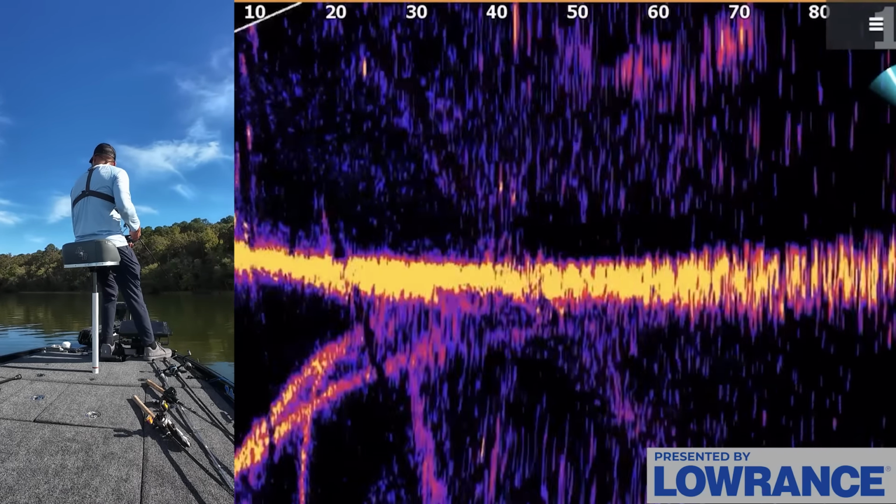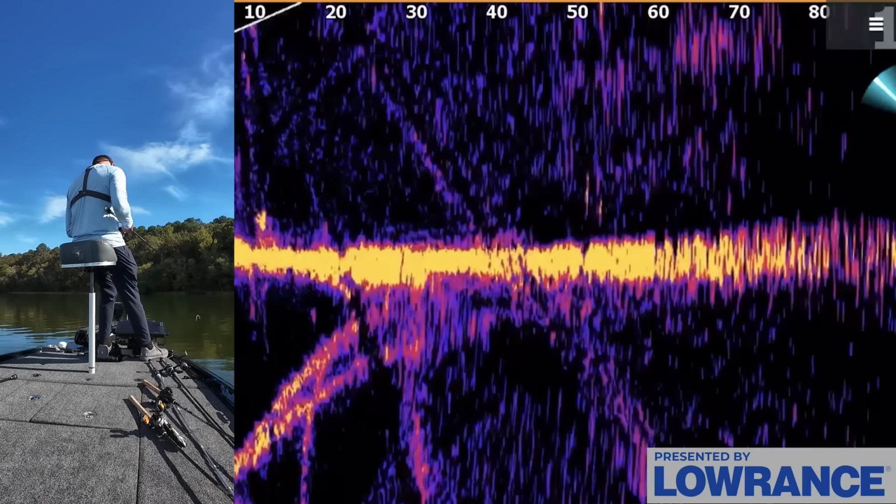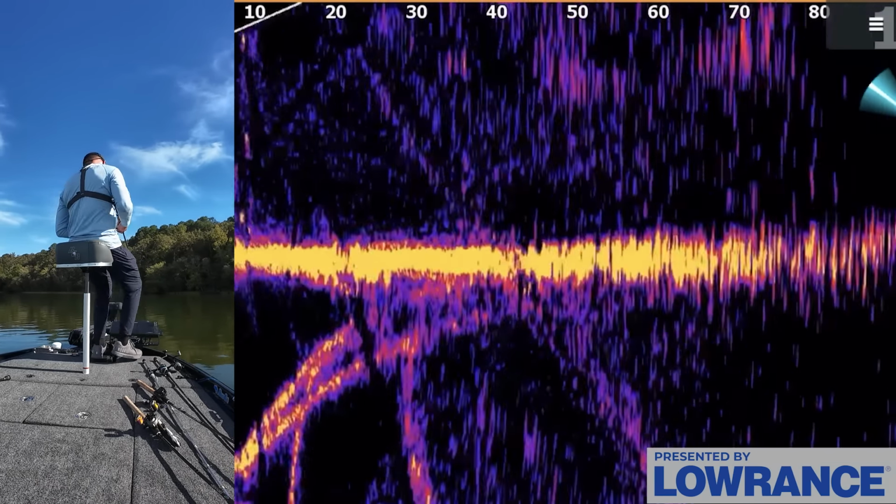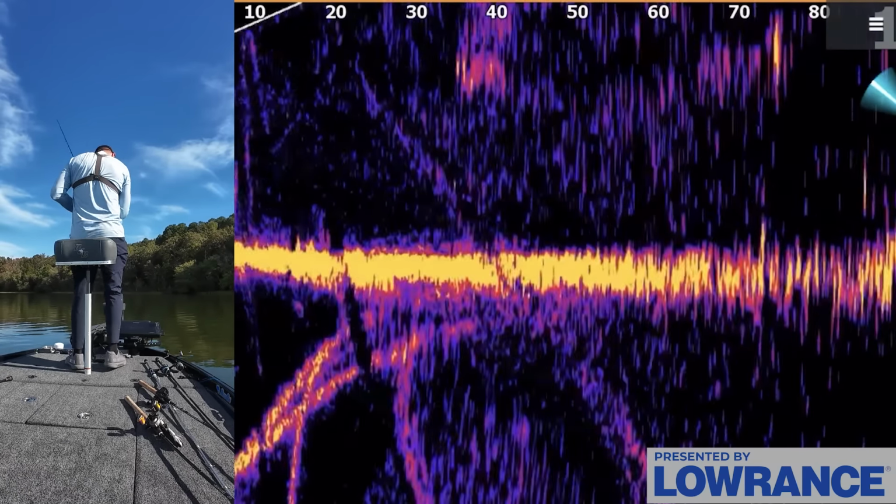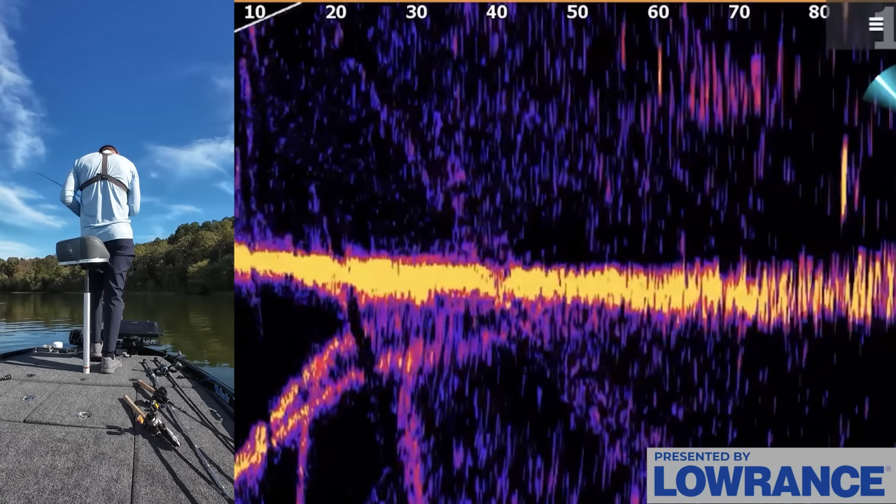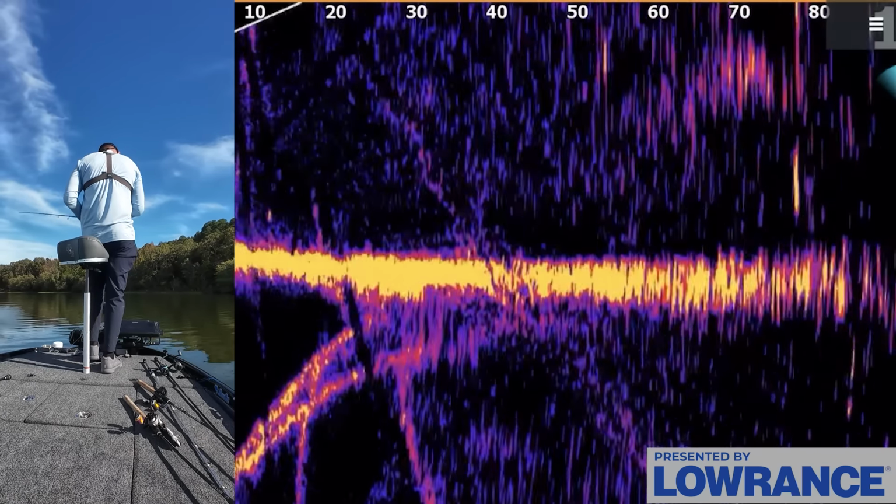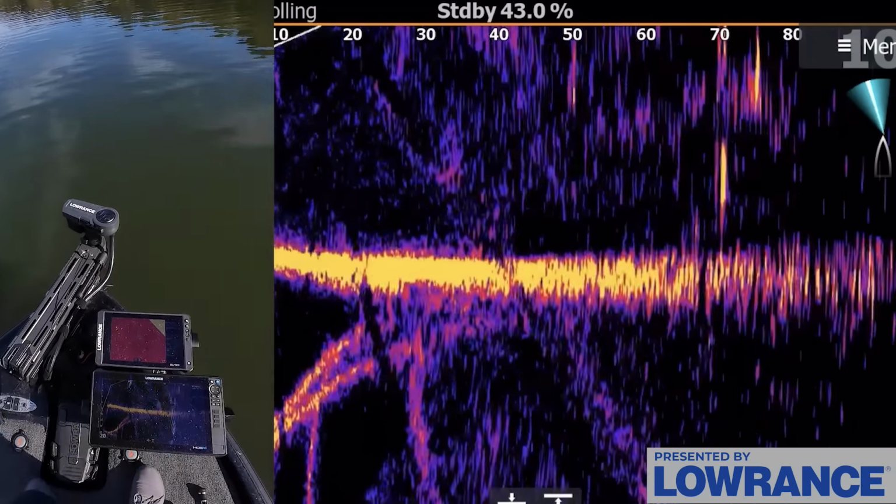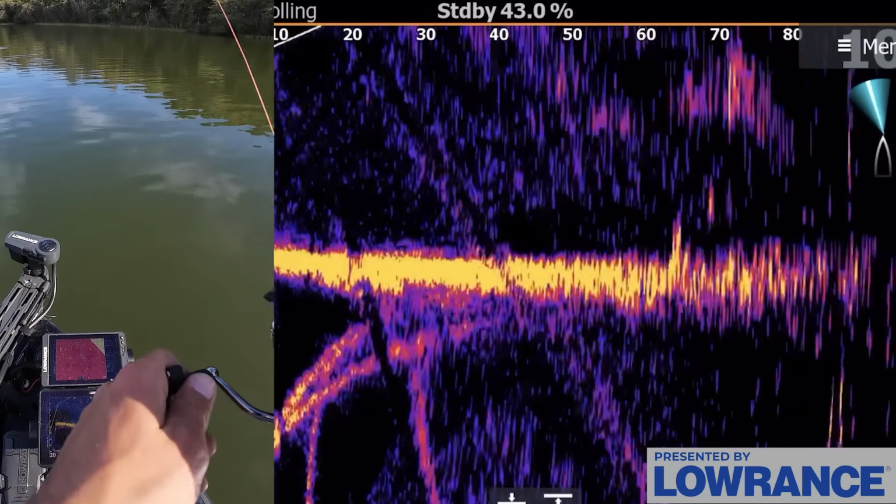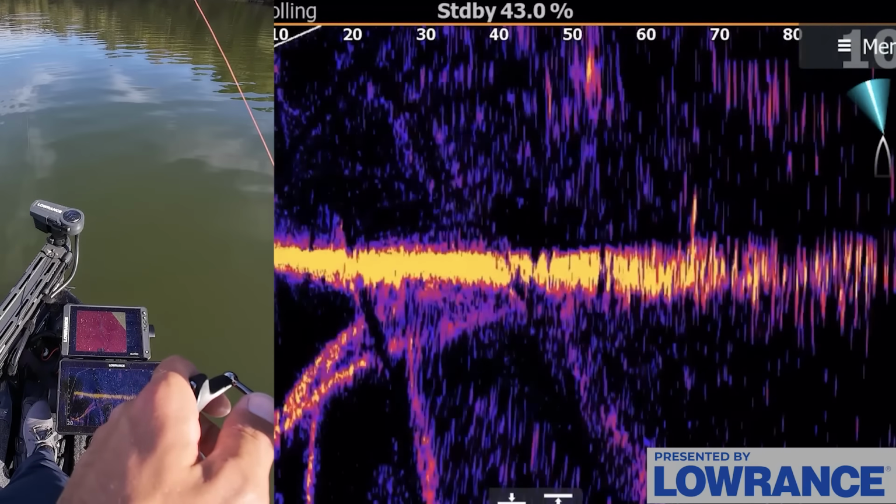Not nearly as good as that last stretch by quite a big margin in terms of the quality of the brush. It's a nice fish right there. Didn't quite make it. 80 foot right there. There it is, decent cast. Kind of spooked him, but he's on it now.